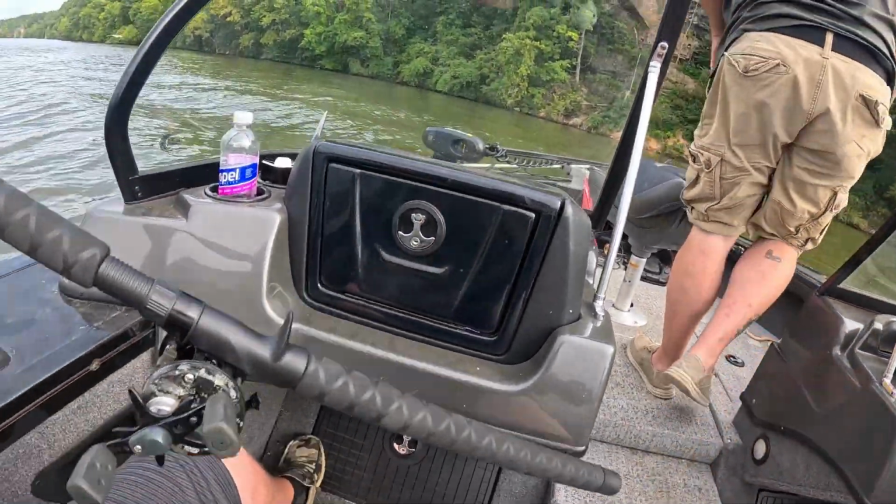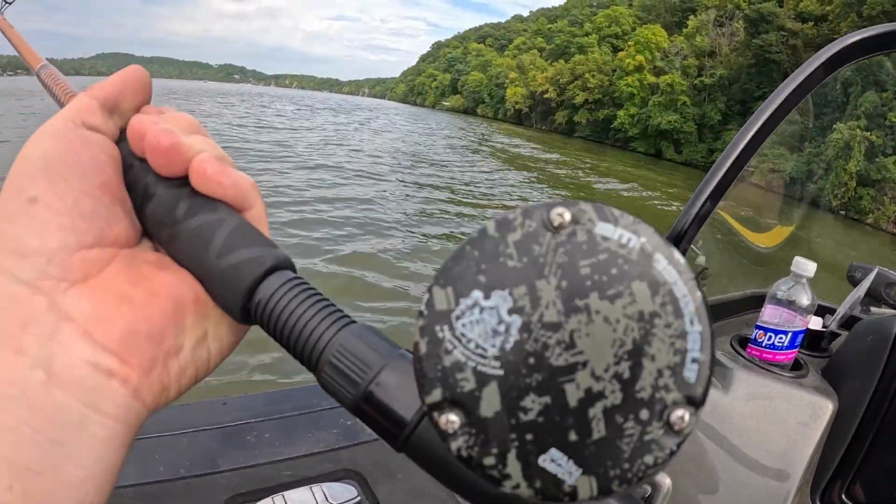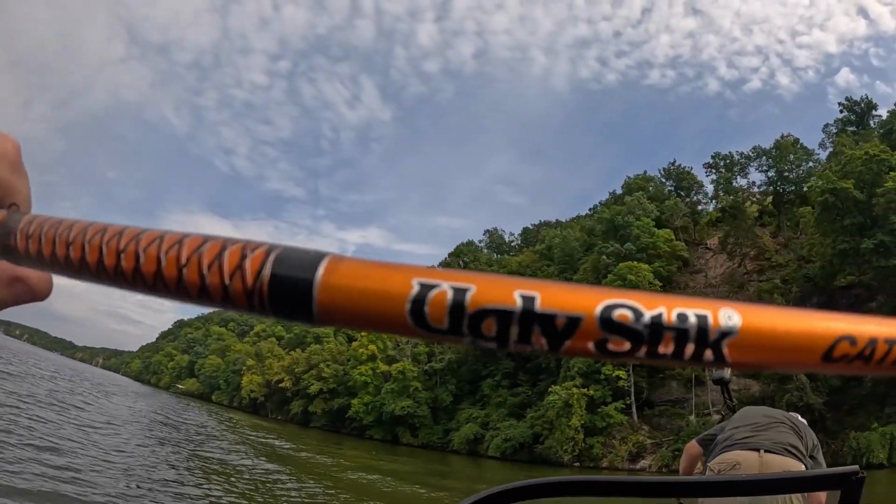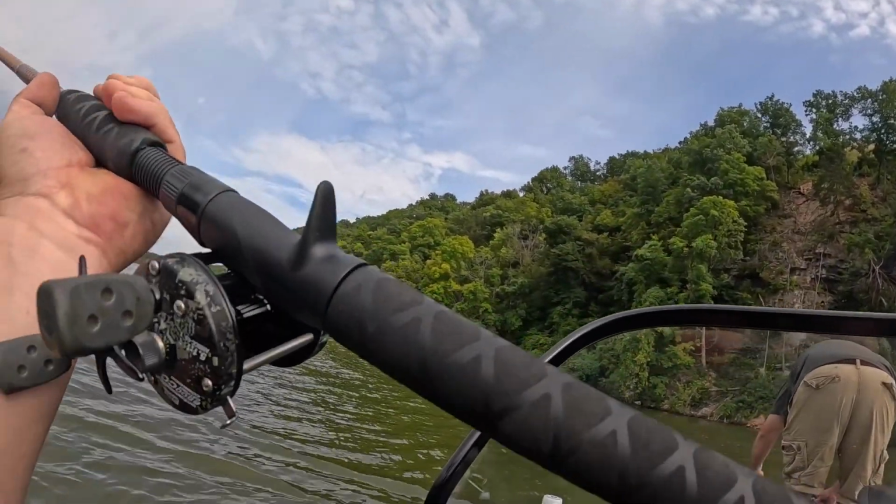Last time we were out here, in a fit of rage of being hung up, I snapped my other Catfish Commando rod, and I just bought this one at Rogers Sporting Goods in Liberty, Missouri. This is the Ugly Stick Catfish Special. These are usually like $80. I got it for 34 bucks.